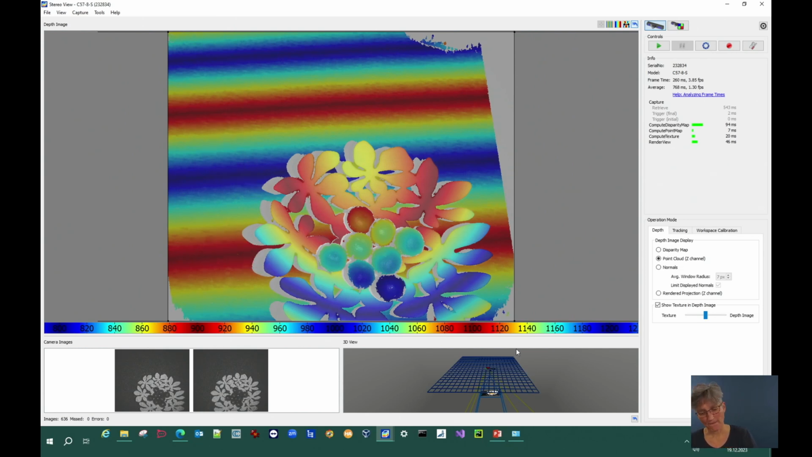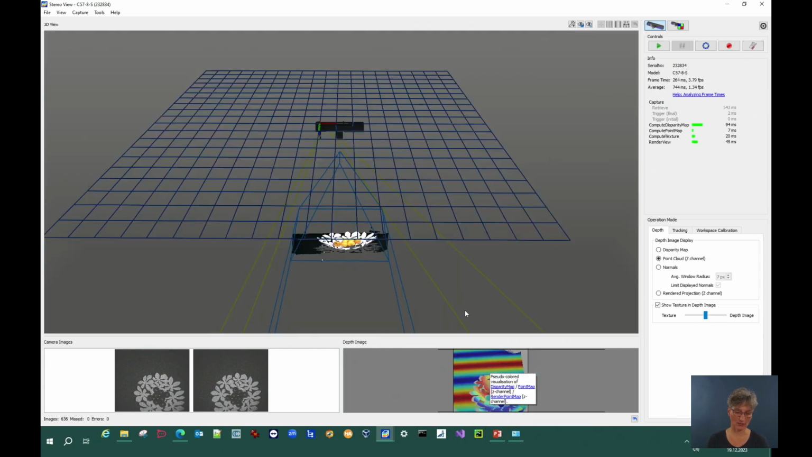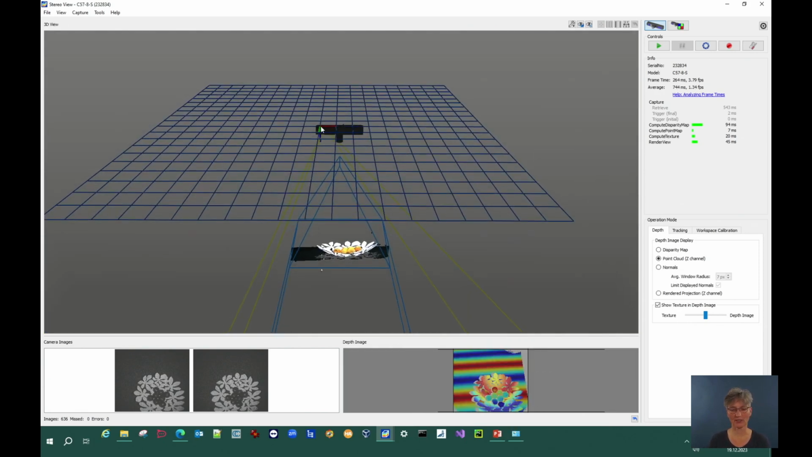Now there is one thing you want to do in your application. Regularly, you don't want to have the 3D data in a coordinate system that is inside the camera. Maybe you want to have the 3D data transformed to your scene.